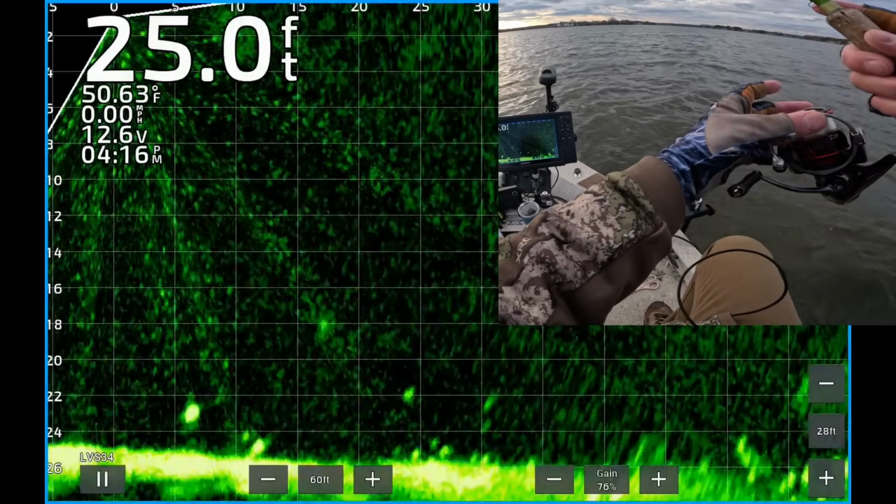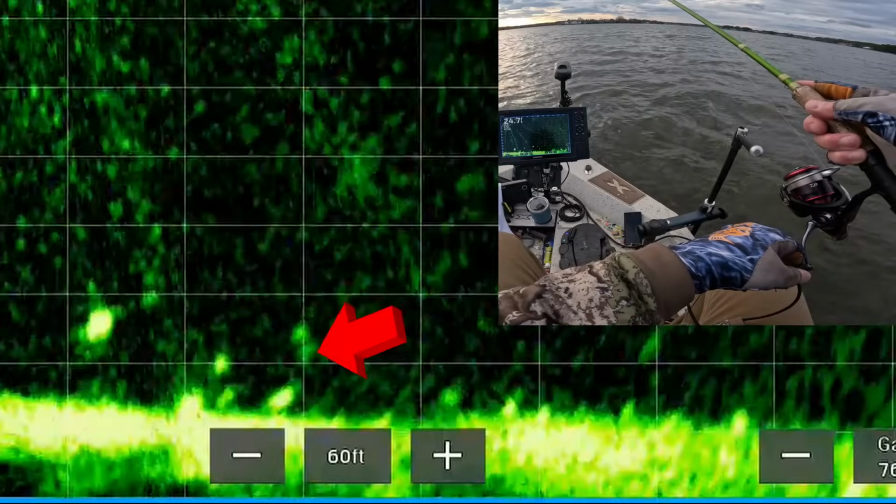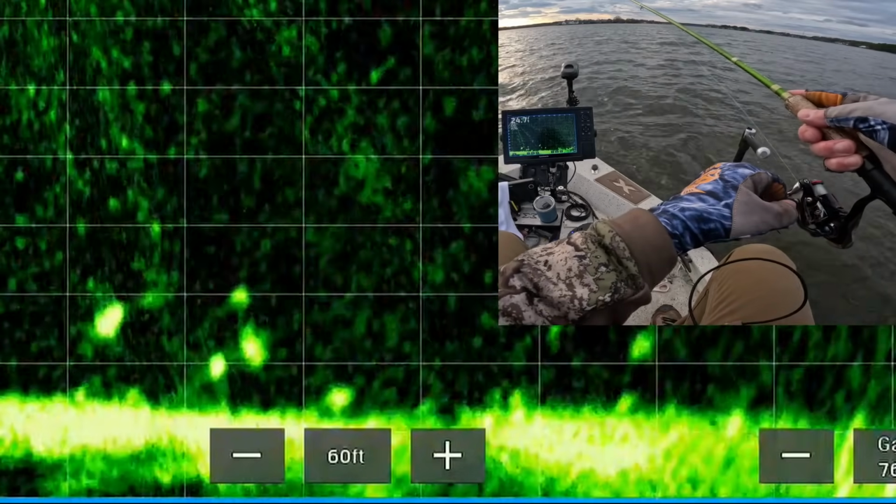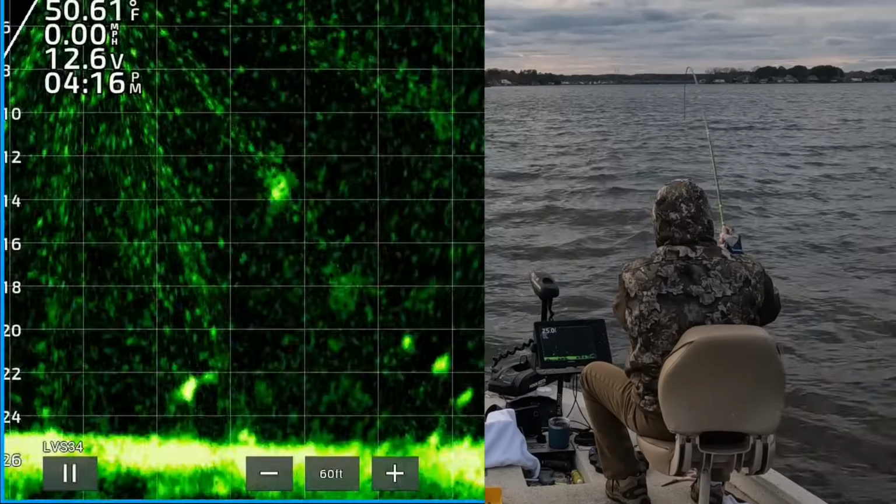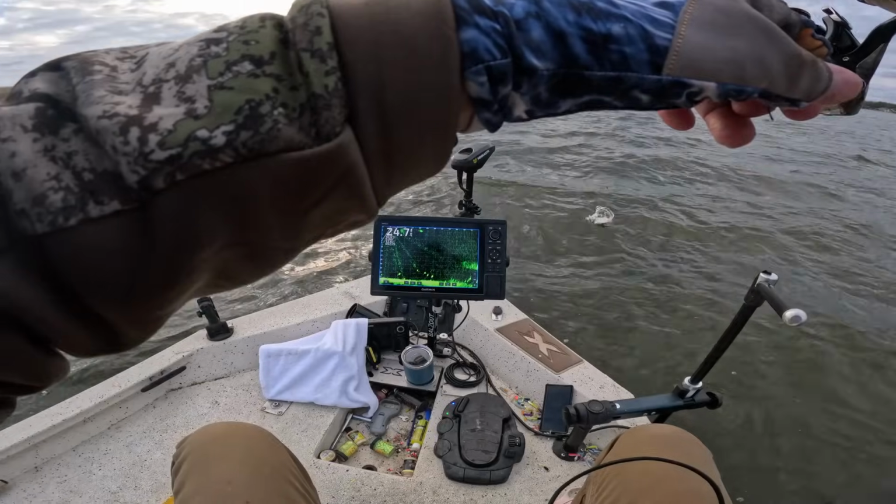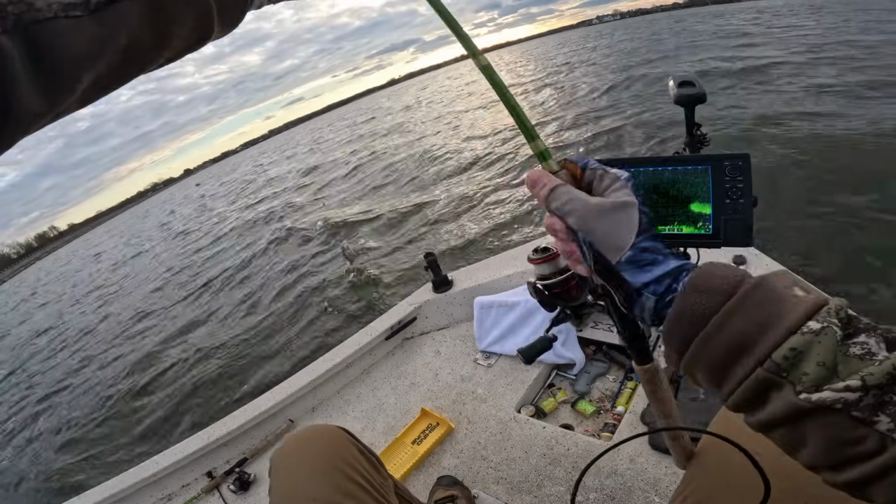There's a nice fish right on the bottom and another fish to the left there, about 2 feet off the bottom. There's my jig dropping on top of the fish. And I should have pulled it from that small fish right there. There's one right under the boat. That's a mean one, too. Goodness gracious. Get in the boat, my friend.